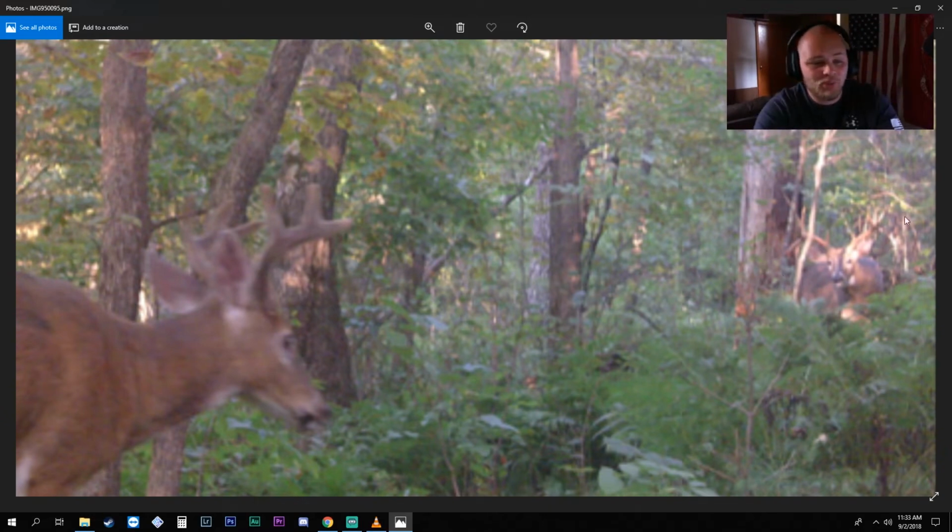So we are pumped. We got to get this buck named. We also got to get him on more cameras. We've only got him on this one right now, which is kind of disheartening. But I added 2 more cameras this week. I only had 2 cameras out. One of mine, I wasn't sure if the batteries were dead or the camera was broken, so I took it out of the woods. Turned out the batteries were just dead. So I put new batteries in and got that camera back out. So I have 3 cameras on this property now, and I have 1 on a new chunk of property that's fairly close to this one that might be able to catch this buck moving around.